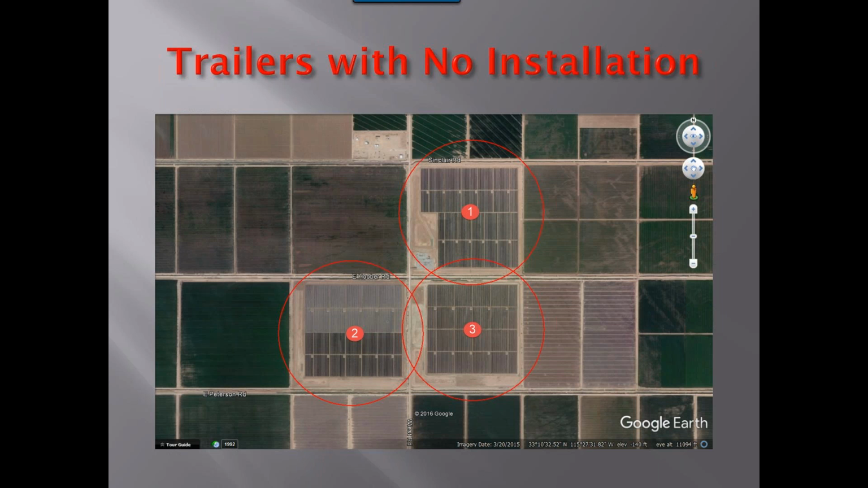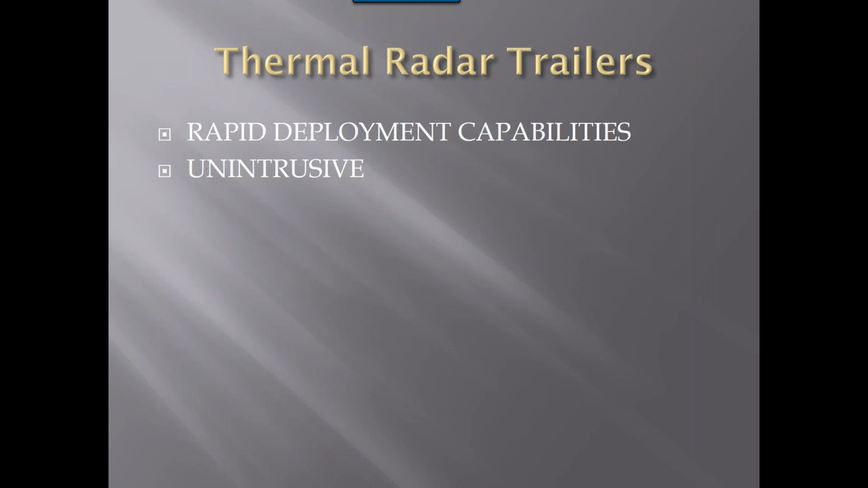On the flip side, to go to a thermal radar solution, we talked about putting 3 trailers in with total coverage for their perimeter, and the trailer cost was going to be less than it was to trench, and it was an immediate solution that they could stand up very quickly.